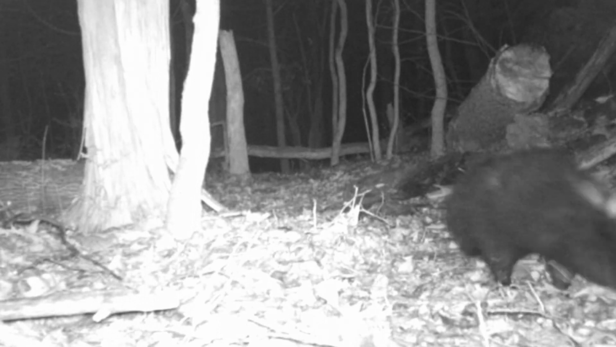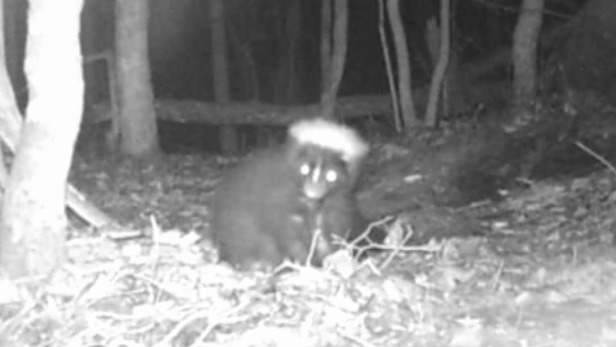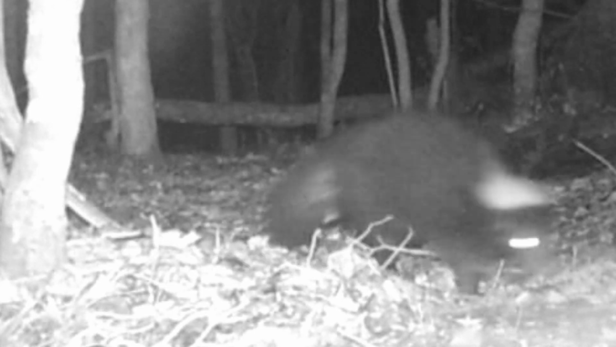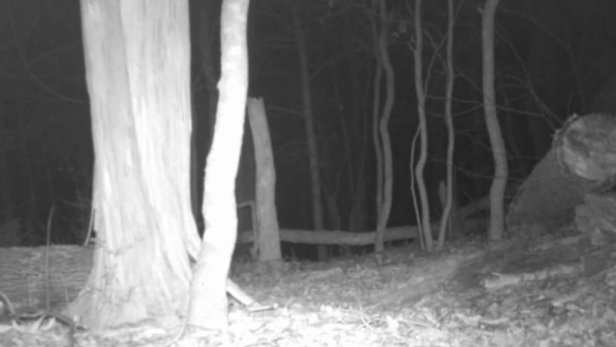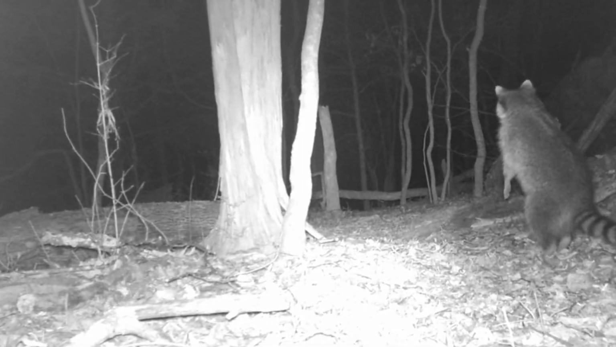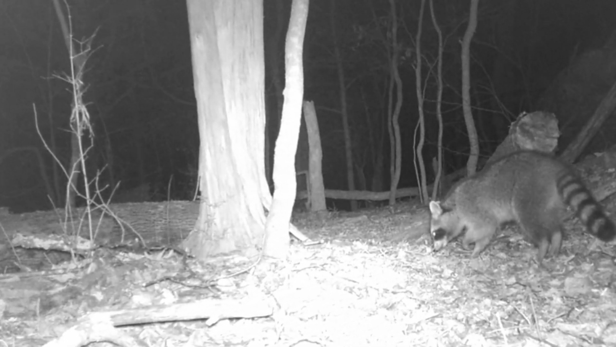There's a little old Wishbone. And there's Flat Top. And the old Coyote moving through too. The old coon, he's watching where that coyote went. He don't like him.